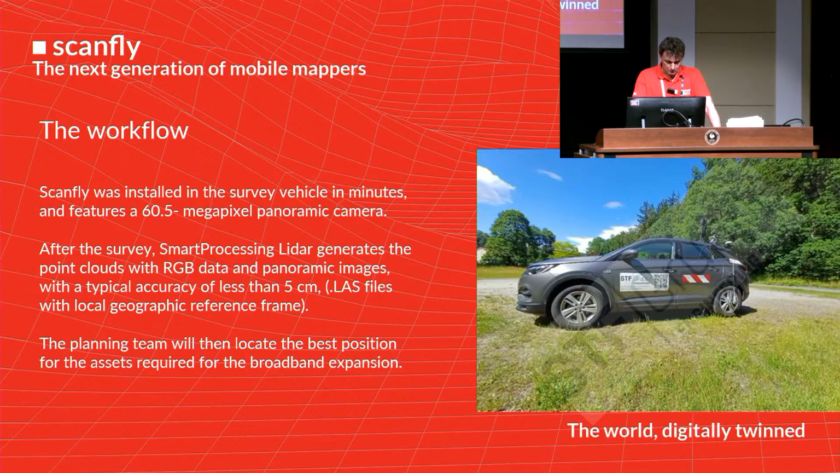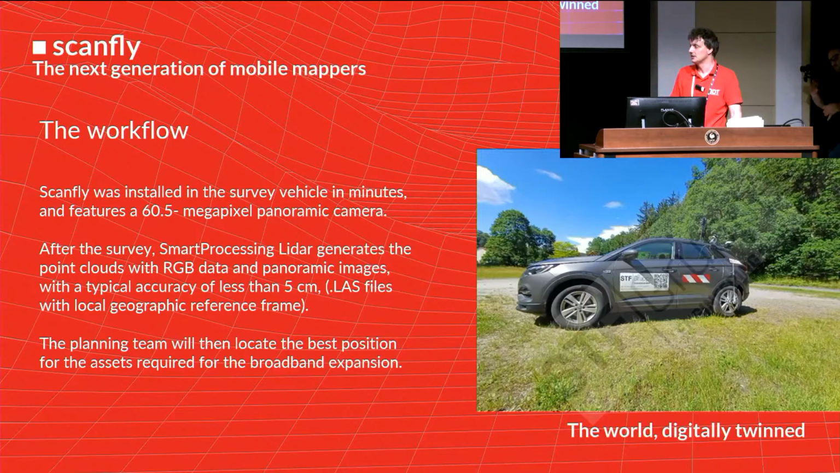The planning team will then locate the best position of the assets required for the broadband expansion. So this is exactly the expertise they have. They are not experts in surveying. They want to start with a very easy to use system, so they selected Scanfly because of that.